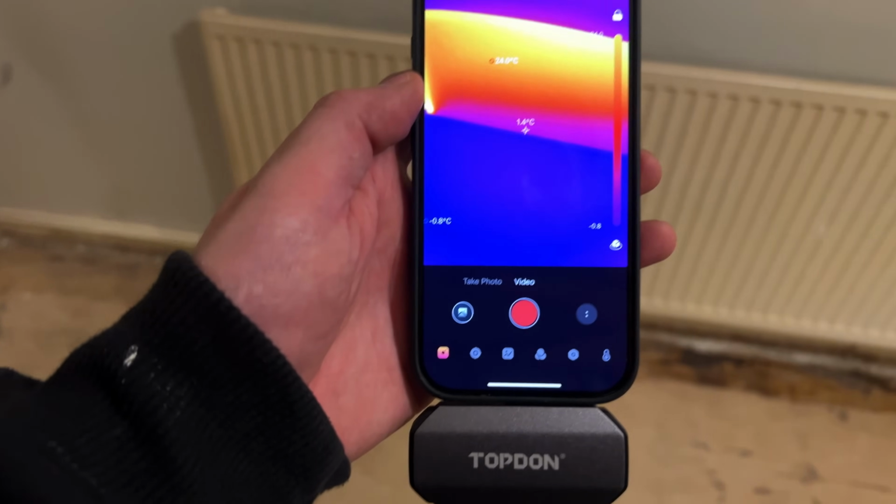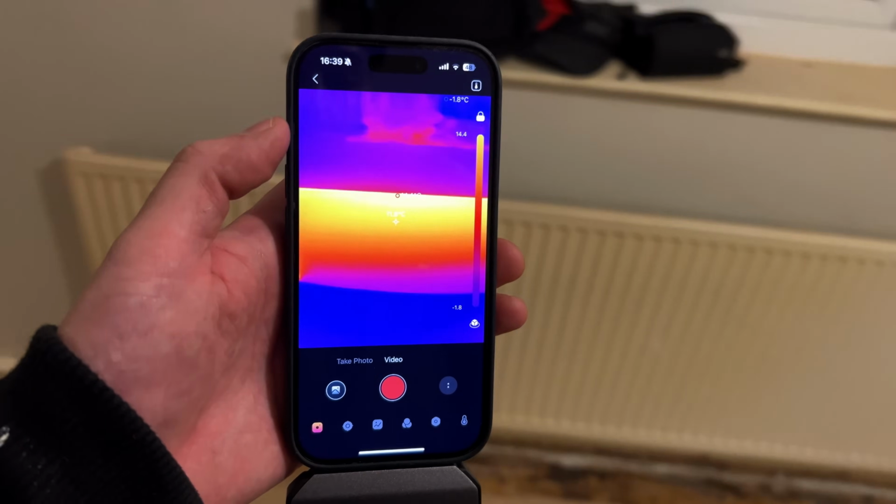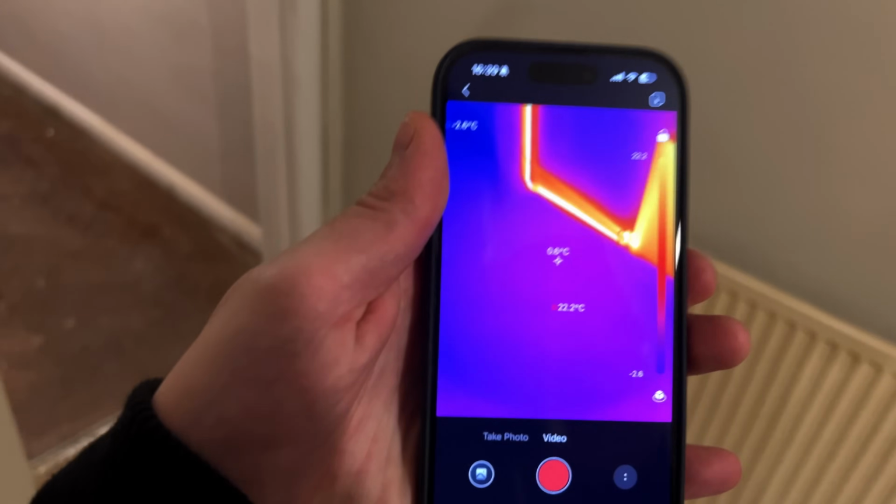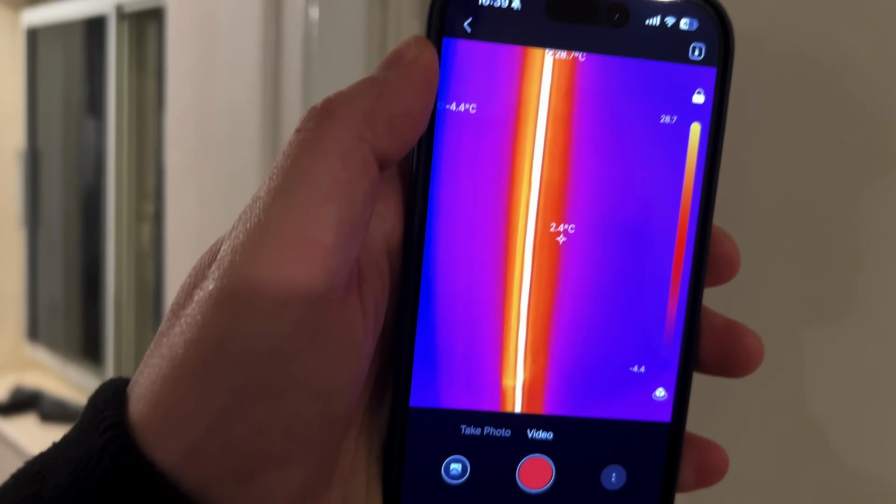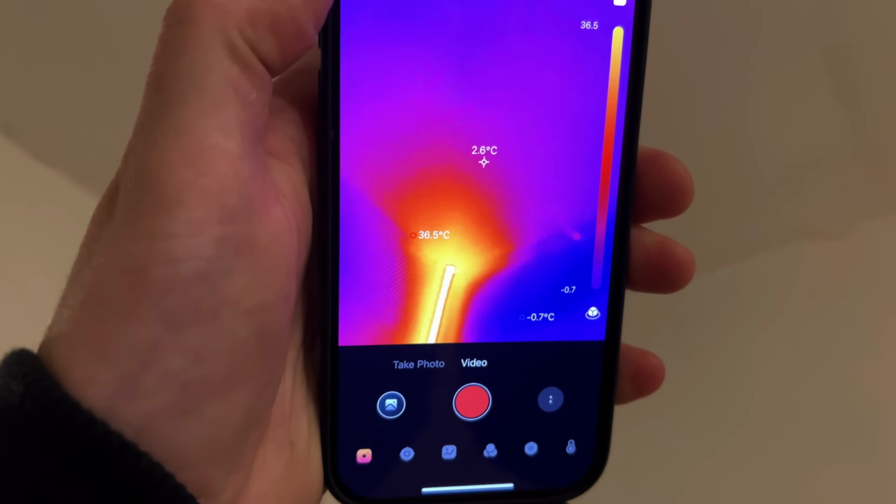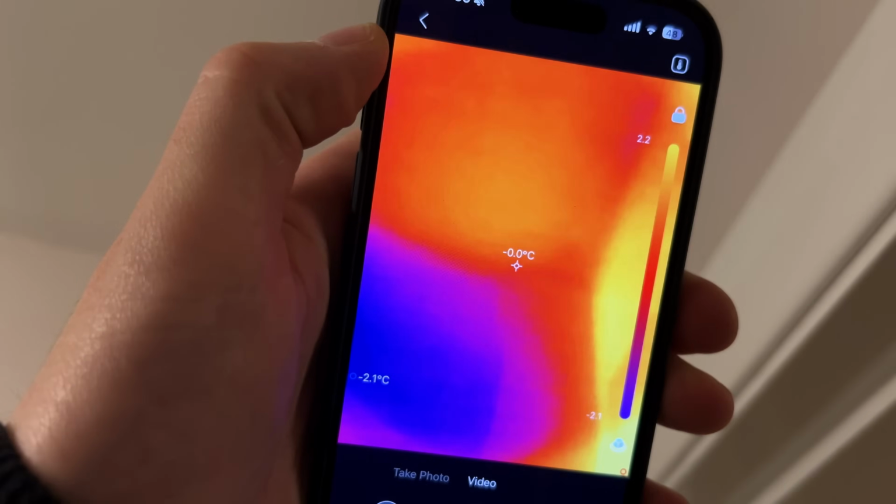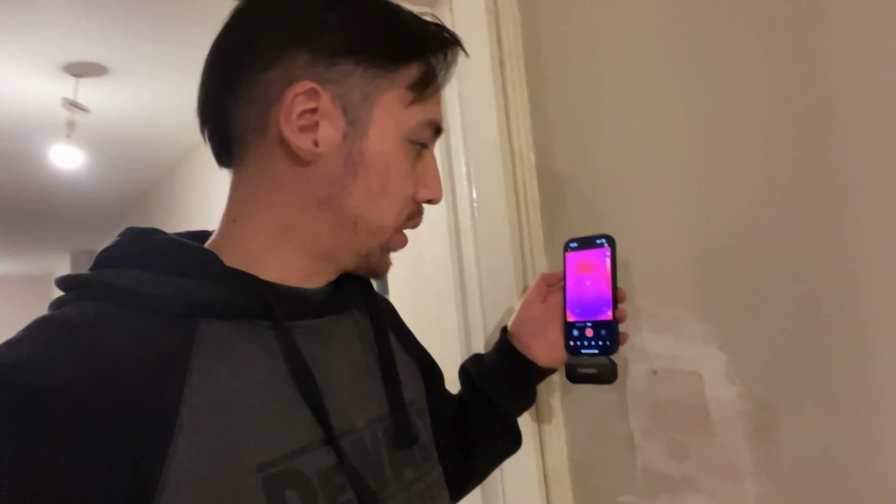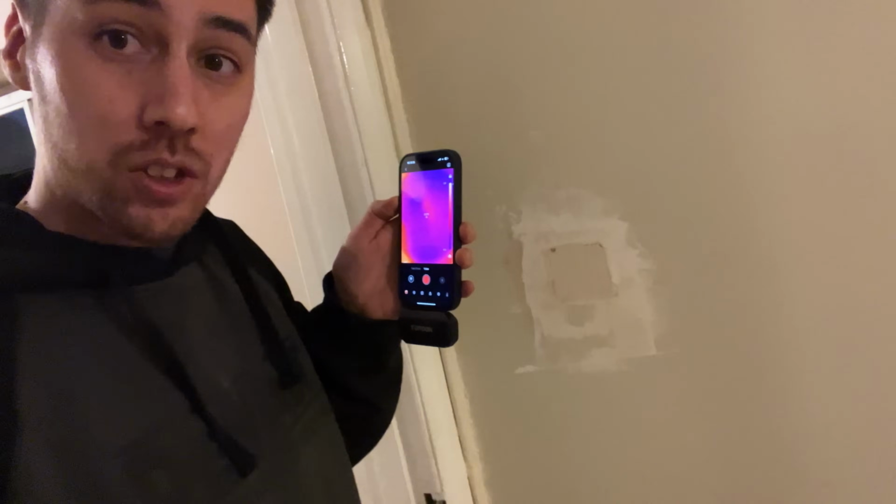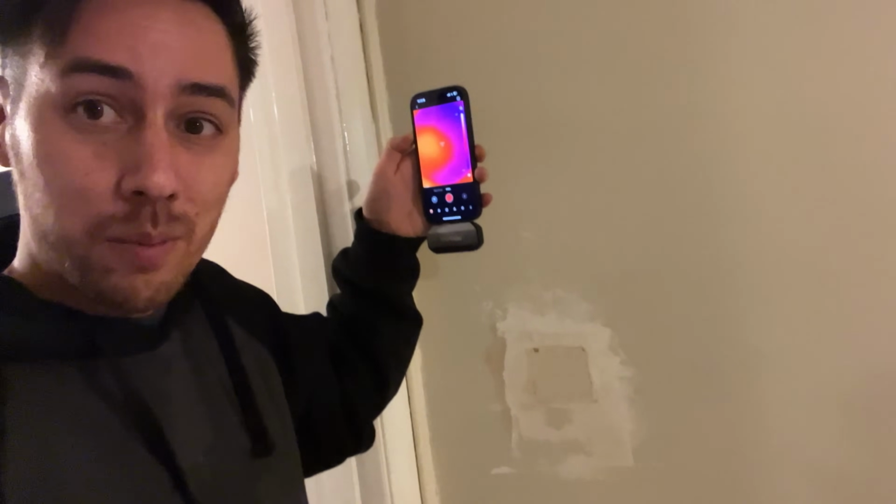I have very quickly just swapped over phones to demonstrate how easy it is just to plug it in the bottom and it just works off the back of my phone. Obviously, if I want to see it this way, then I can. But as it turns out, if I follow this pipe into the ceiling, I actually lose the heat map. So no matter where I look in the ceiling, I cannot see the pipes through the wall. Same thing actually applies for where the wires used to be chased. You can see where we've patched up in the wall because it's got fresh plaster in it, but you can't actually see behind the wall.